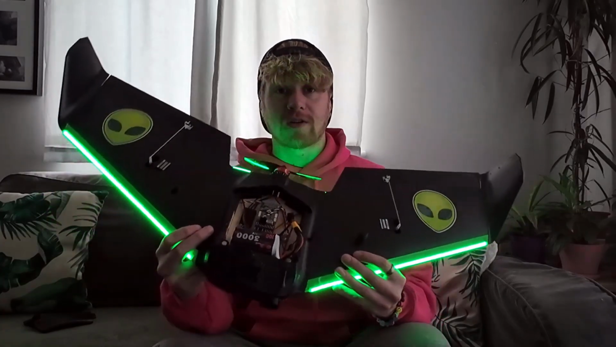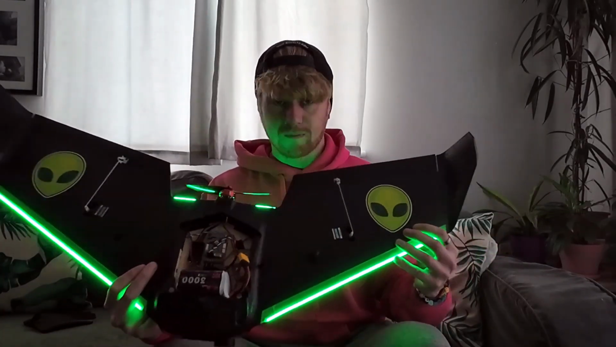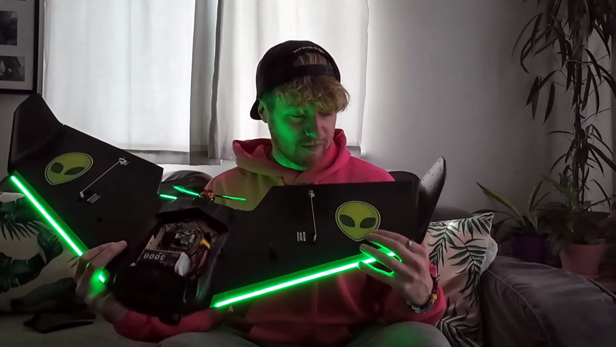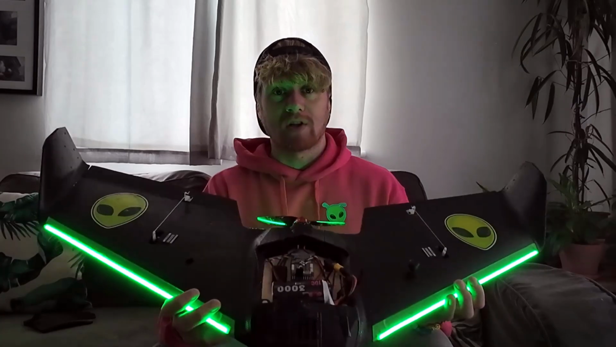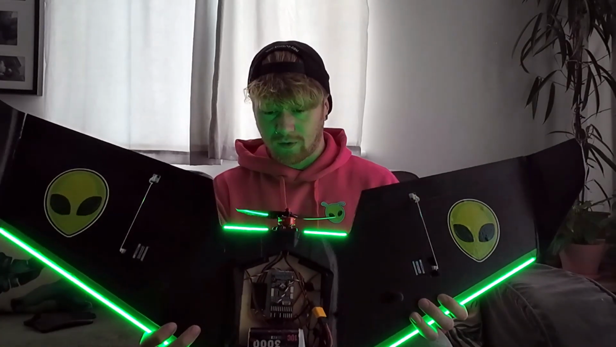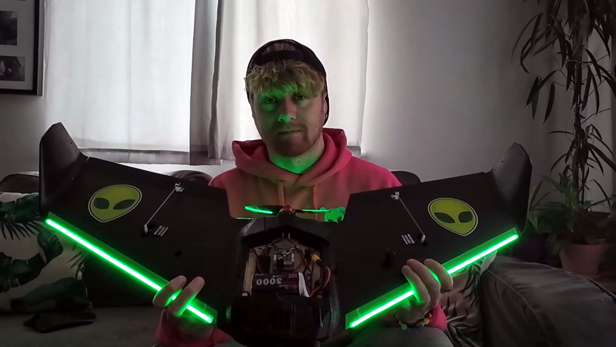So yeah, that's the only change I've made to the aircraft. It's just adding these LEDs and adding the stickers. I happen to love aliens. And also it fits in with the green thing. But yeah, that's the only change I've made to the aircraft. So I guess the thing to do now is show you some flight footage from the last couple of weeks. Let's go.